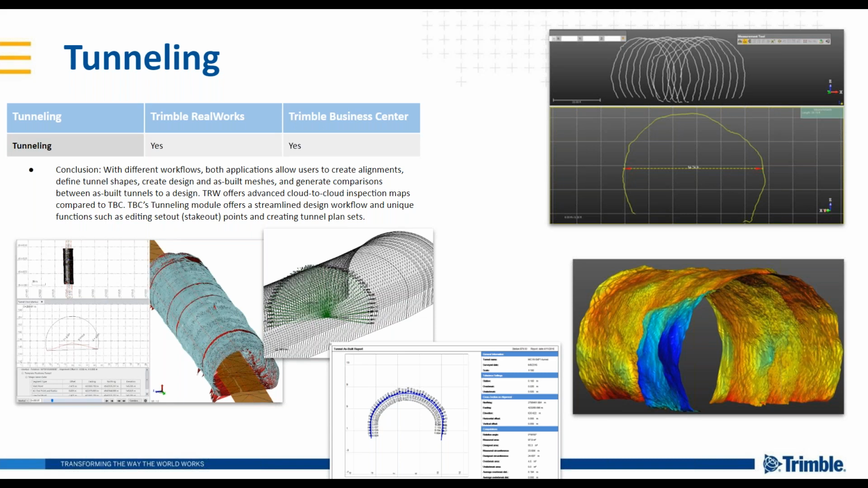But both RealWorks and TBC support tunneling workflows. Both applications allow users to create alignments, define the tunnel shapes or templates as they're known in the roading world, create design and as-built meshes, and generate comparisons of tunnels to a design.